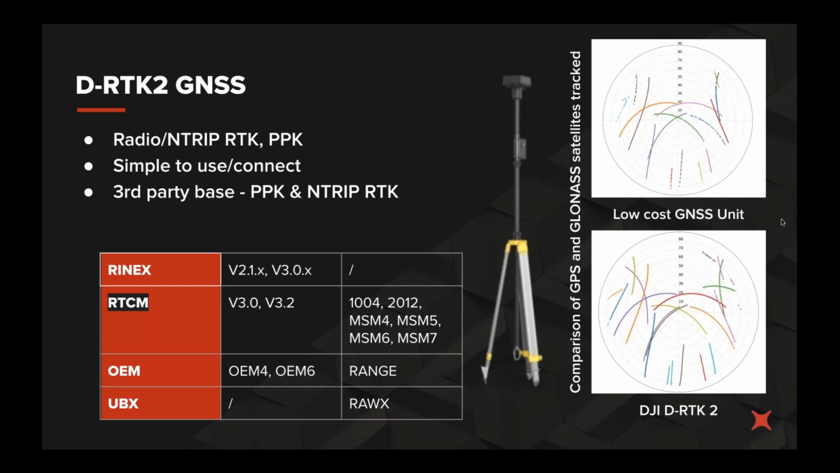As you can see in the images on the right there, the top GNSS unit in GPS and GLONASS experienced a lot of cycle slips in the same area at the same time. The DRTK2 had considerably more coverage, and that was reflected in the post-processing results that we got.